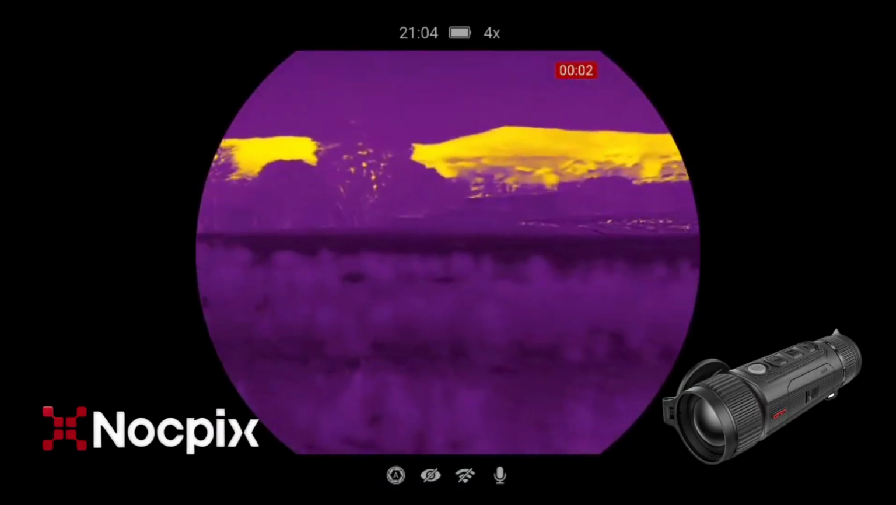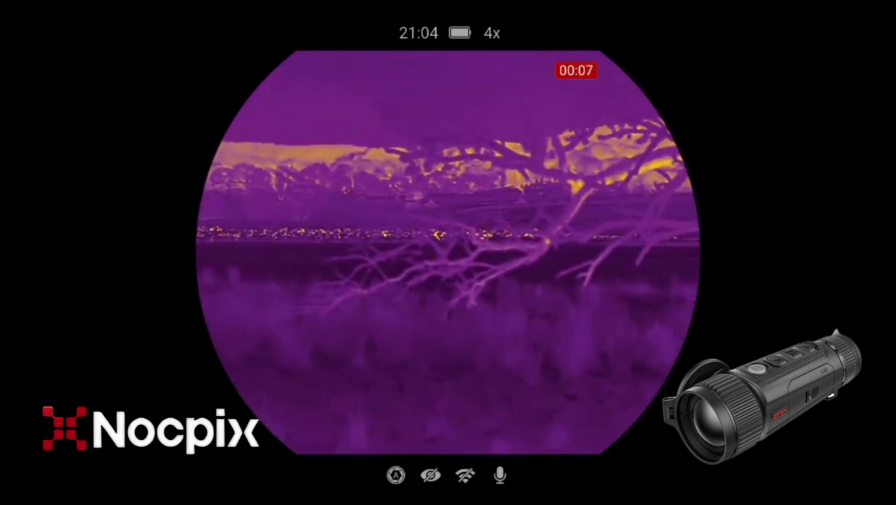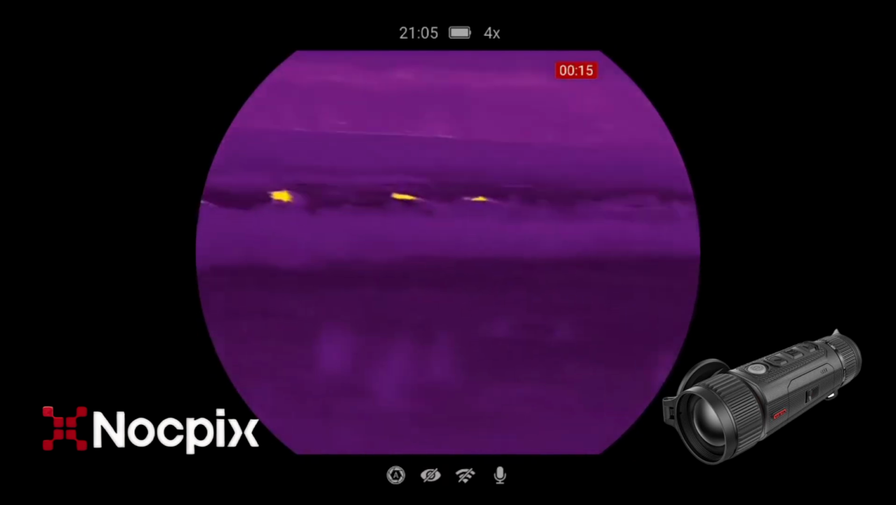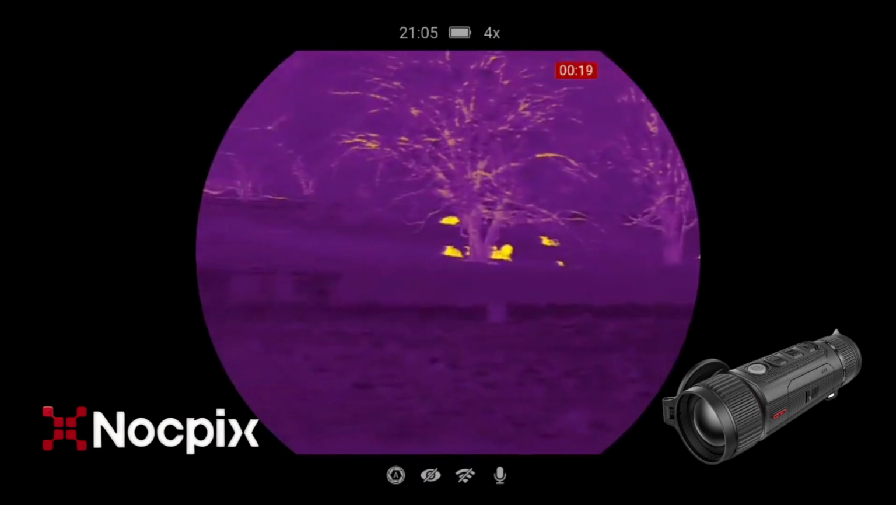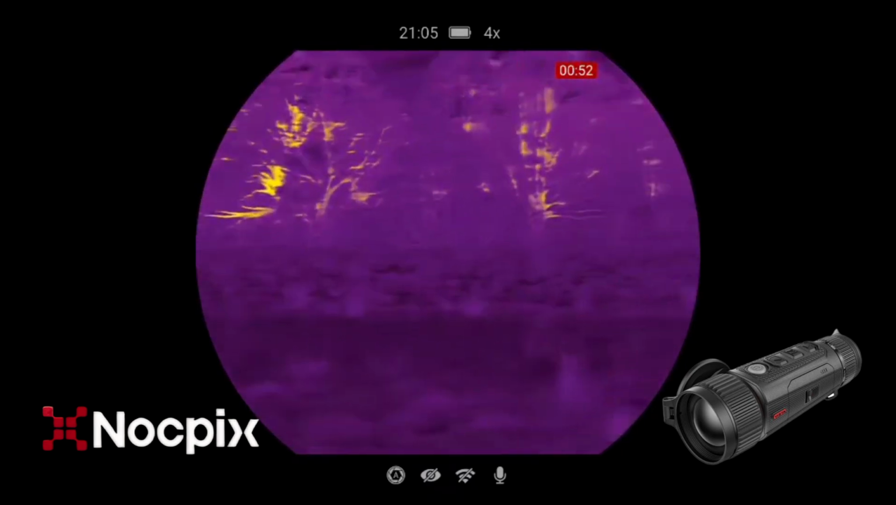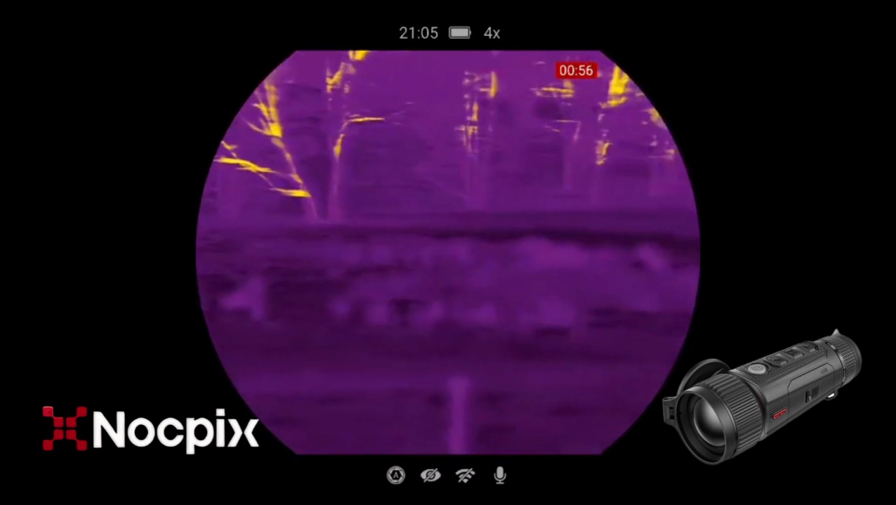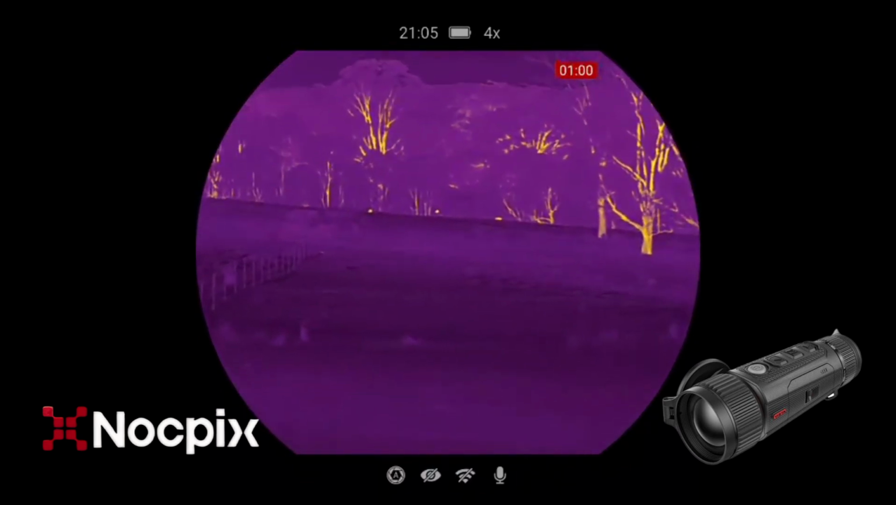Right, so before we get walking, let's just do a quick scan around, see what's about. Got some sheep in the neighbouring paddock. Further up, we've got some cows, cattle. I keep using the singular word. We've got some cattle in this paddock. Otherwise, yeah, off to a very quiet start this evening. So let's get cracking up this fence line, see if we can find anything.